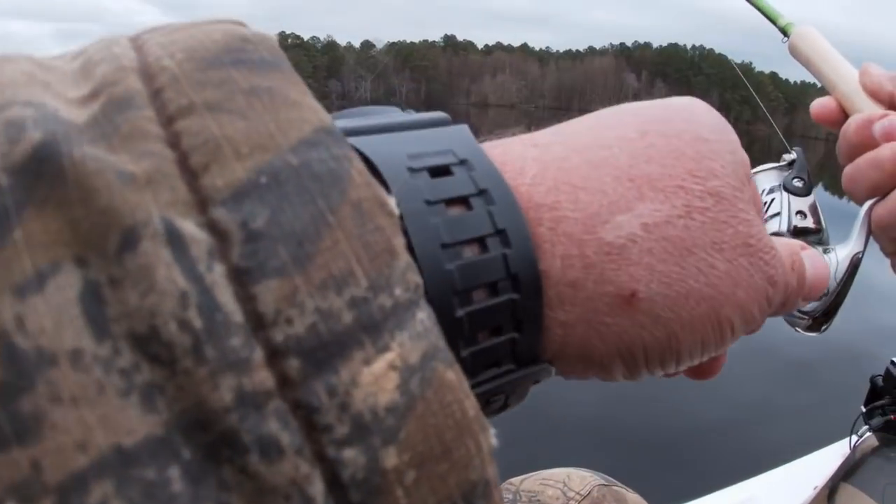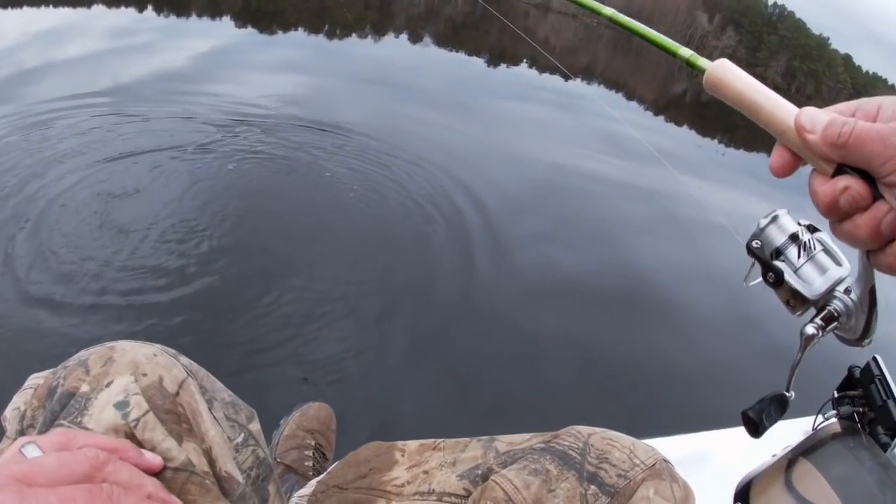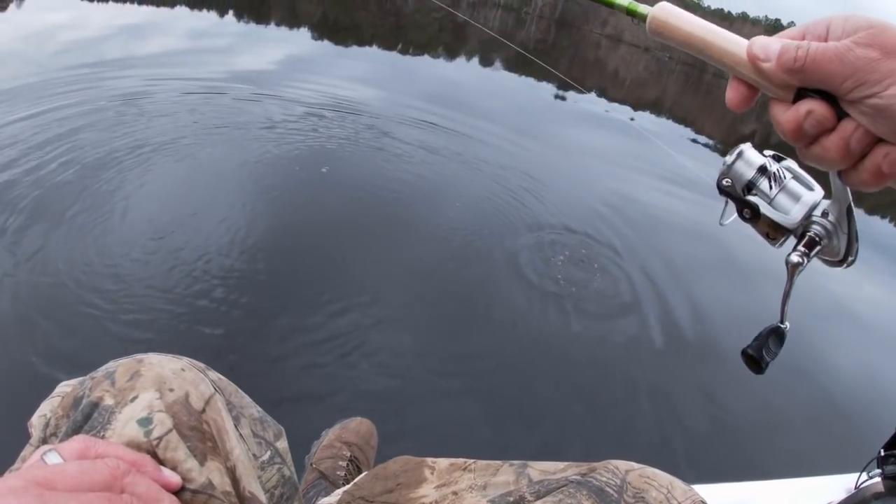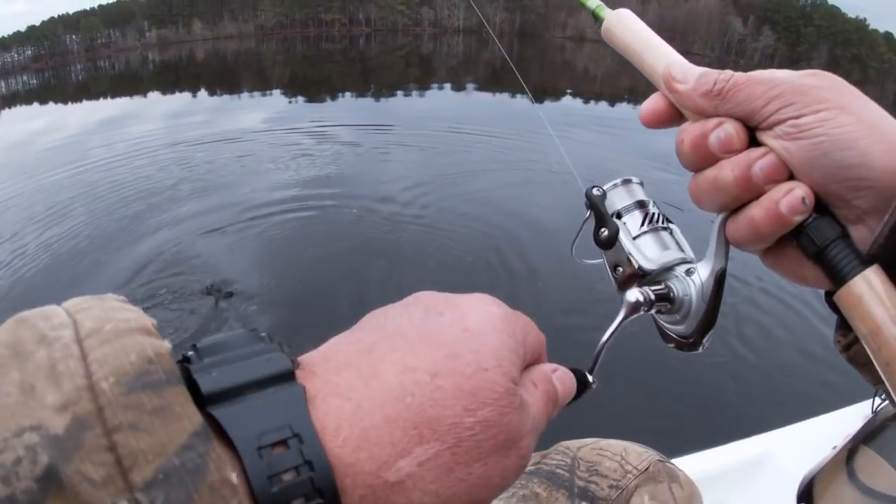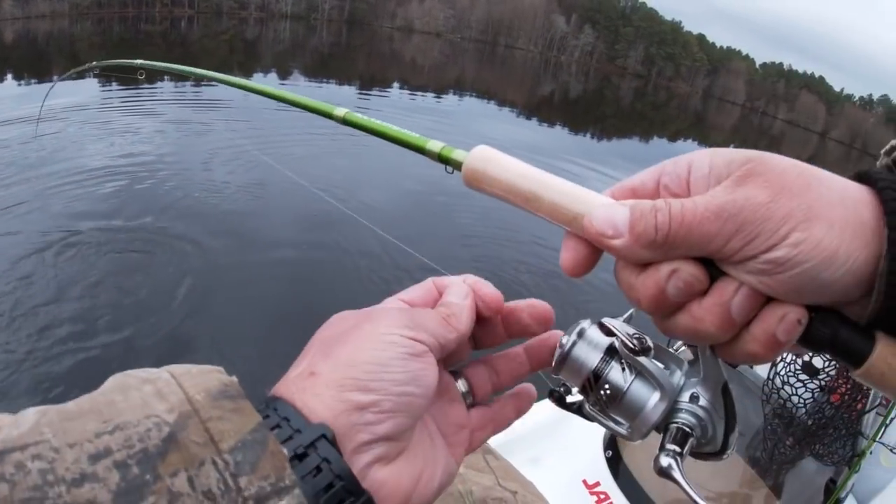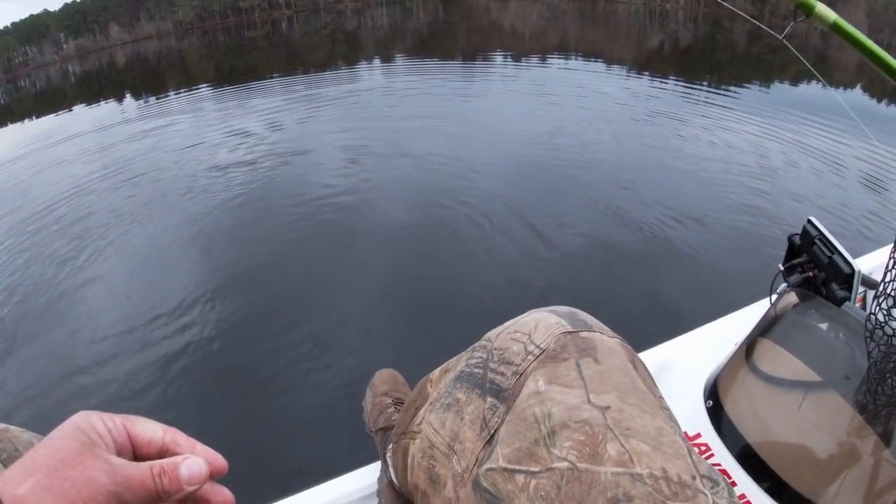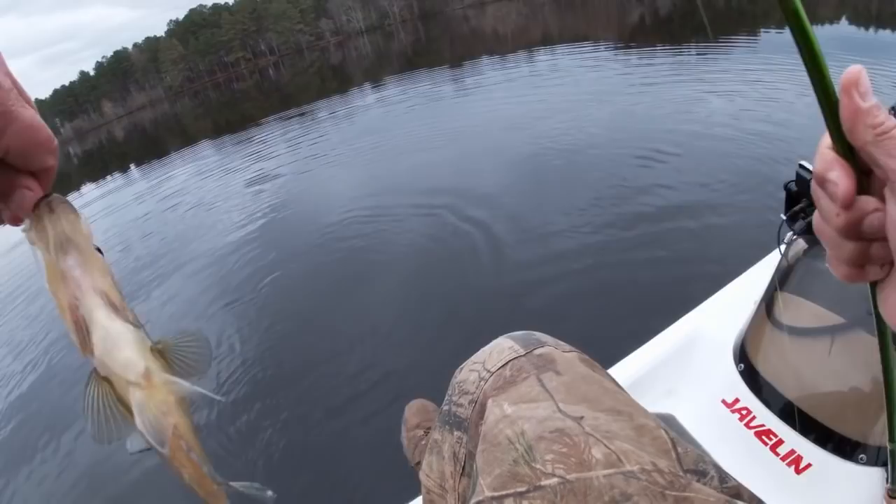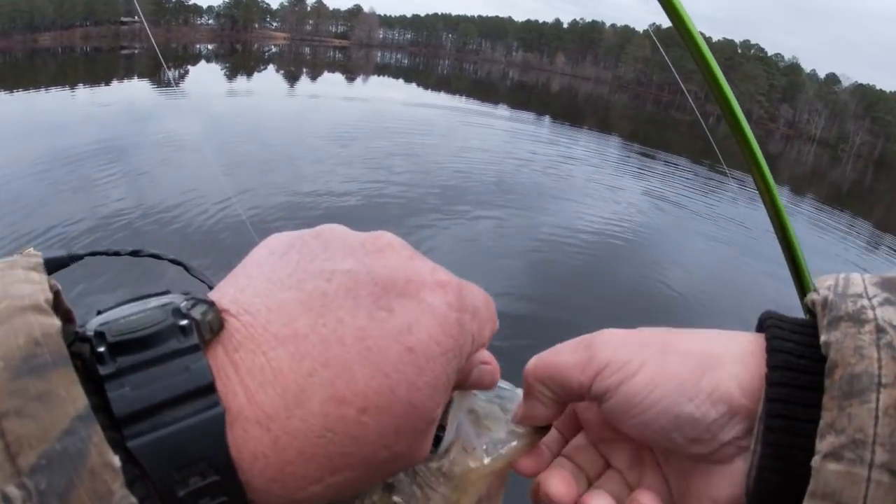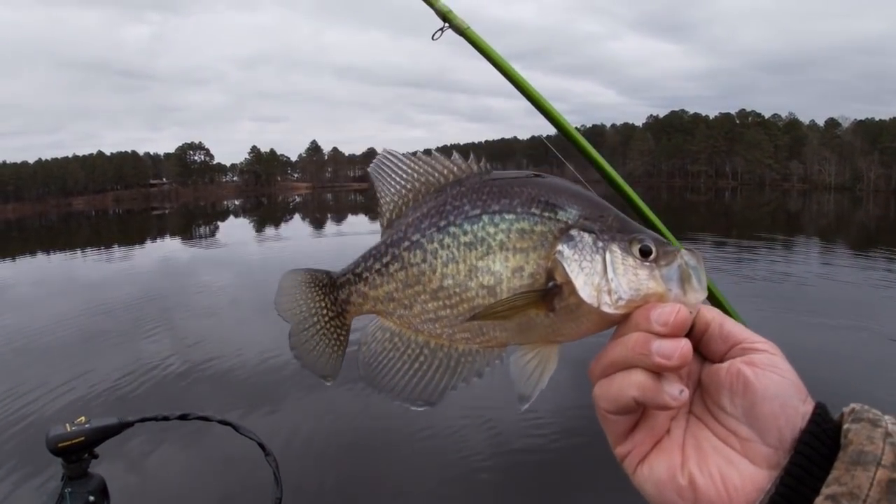Good day. Man, that's a mean one right there, y'all. That joker is mean. He does not want to be caught. Good gracious of life, what a slab crappie. I'm sorry, y'all, it's a crappie. Good gracious. Ooh, doggy. 45-degree water. That is a good crappie.